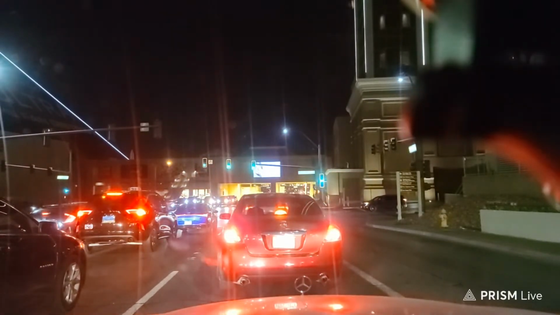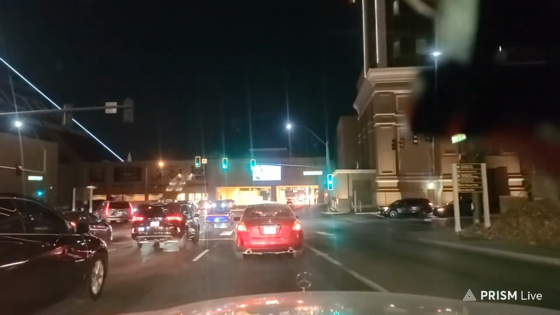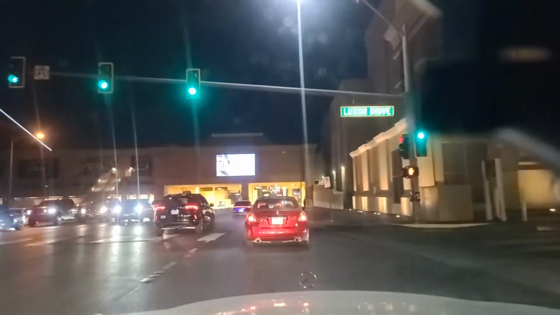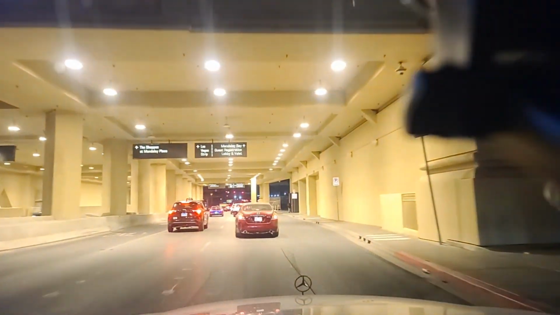Really cool stuff. That's a fun place to go drink, and I think they have like a live band or something in there sometimes, so that's fun. So now going underneath that aforementioned walkway, part of the pedestrian mall there.